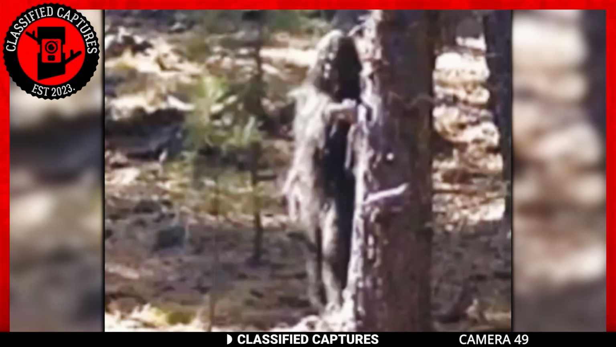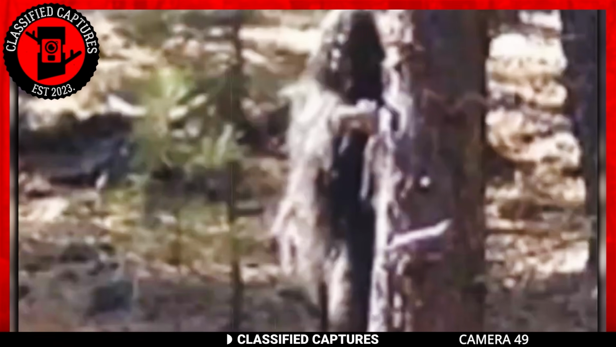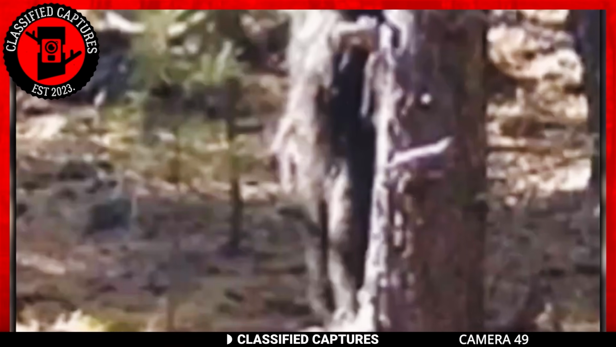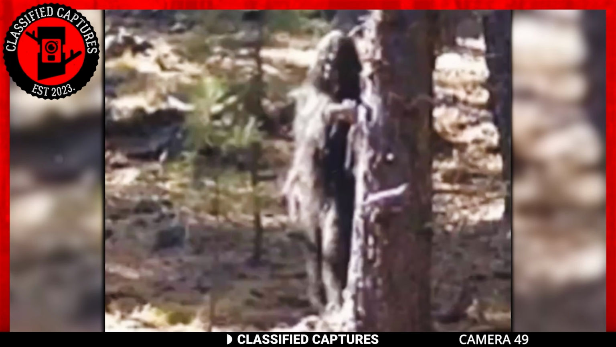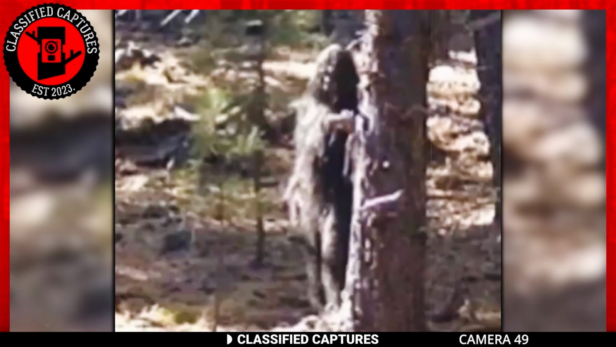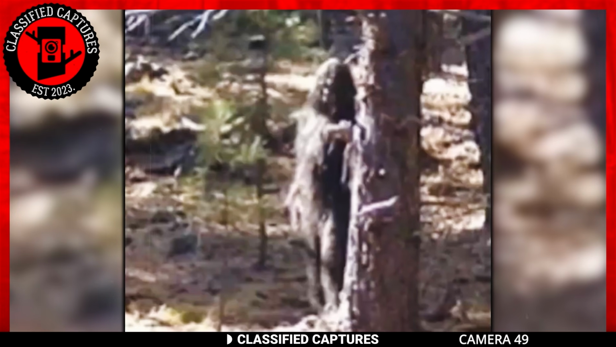Just take a look at the capture. Did you see it? There's an ape-like creature hiding behind a tree. The creature looks at least 7 to 8 feet tall and has black fur all over it. Despite having fur from head to toe, its posture and stance are eerily human. Why is it hiding, you ask? Well, if I looked like that and lived near humans and knew what they were like, I'd hide too, but